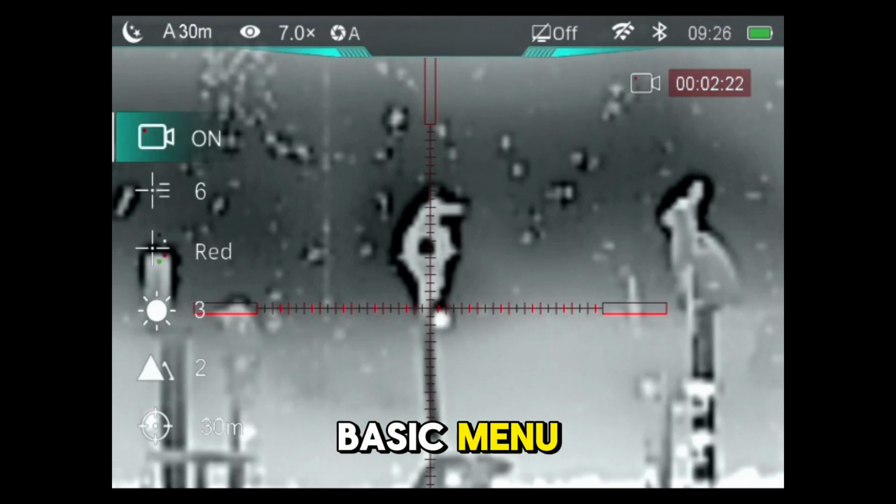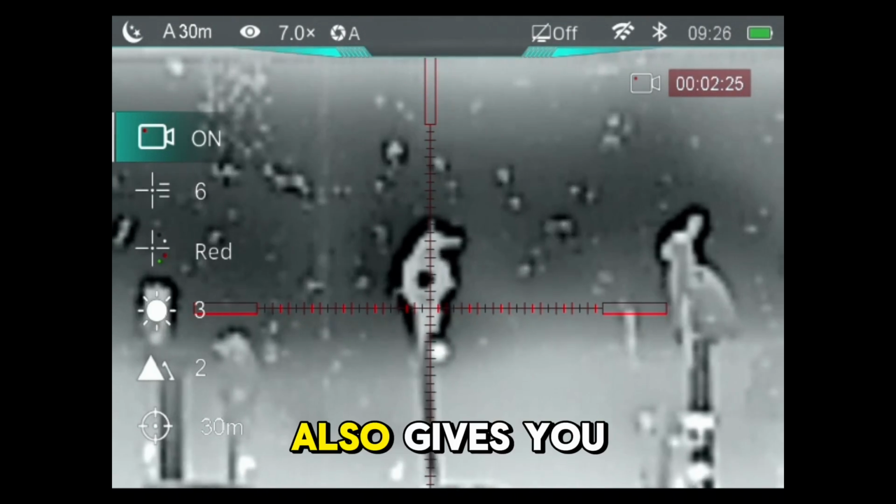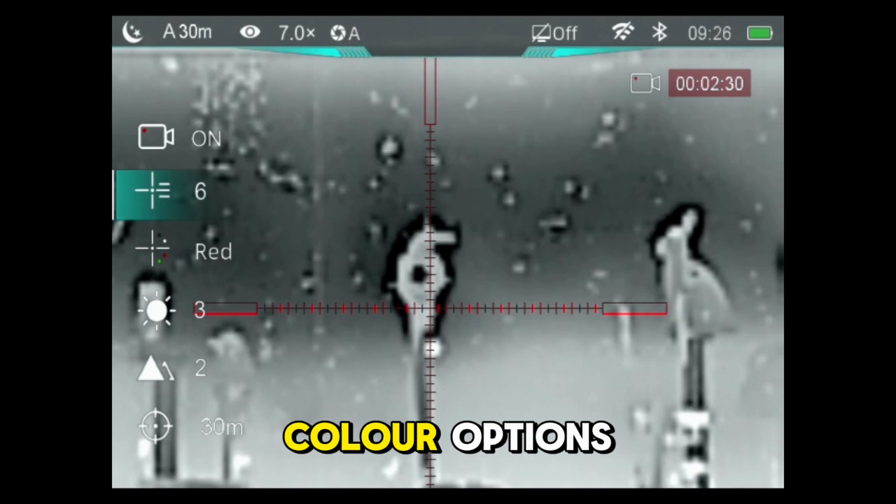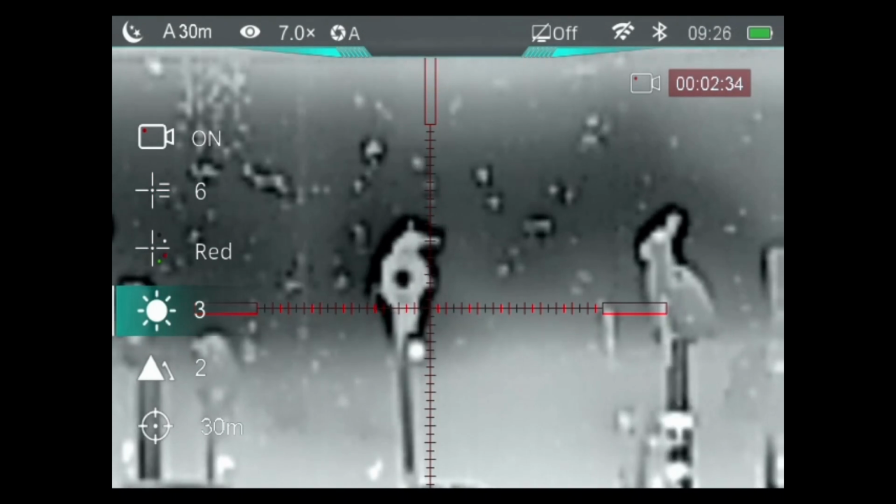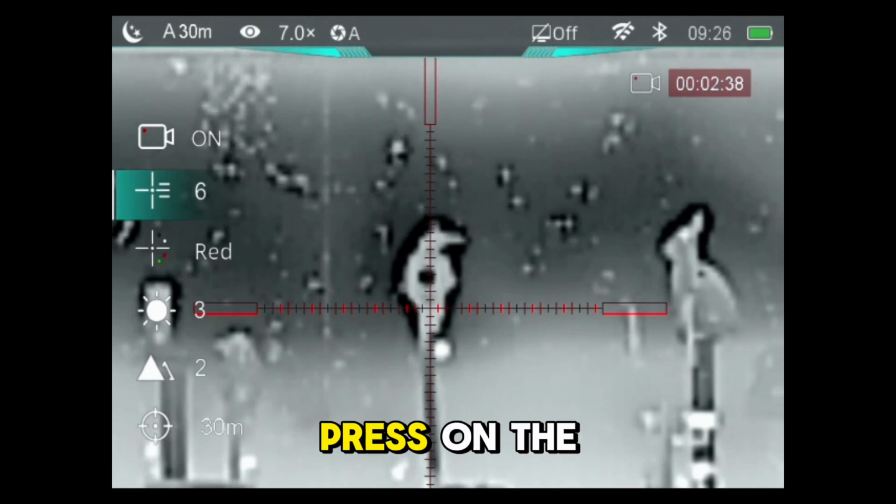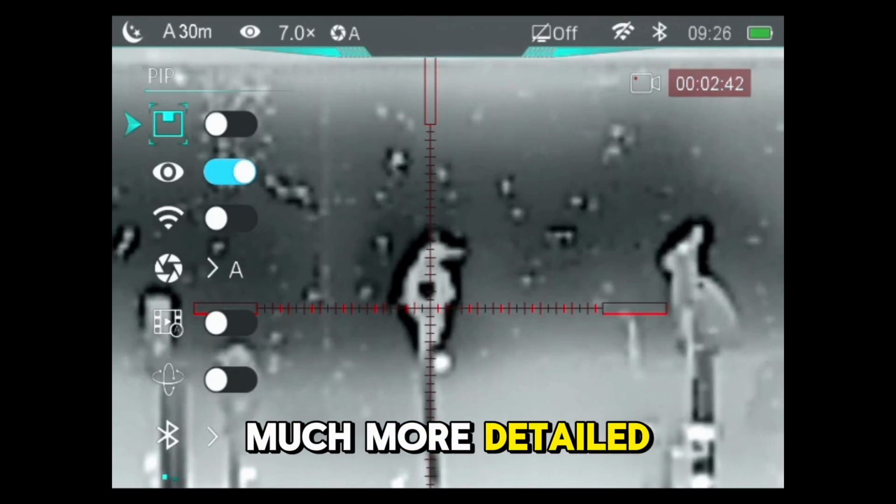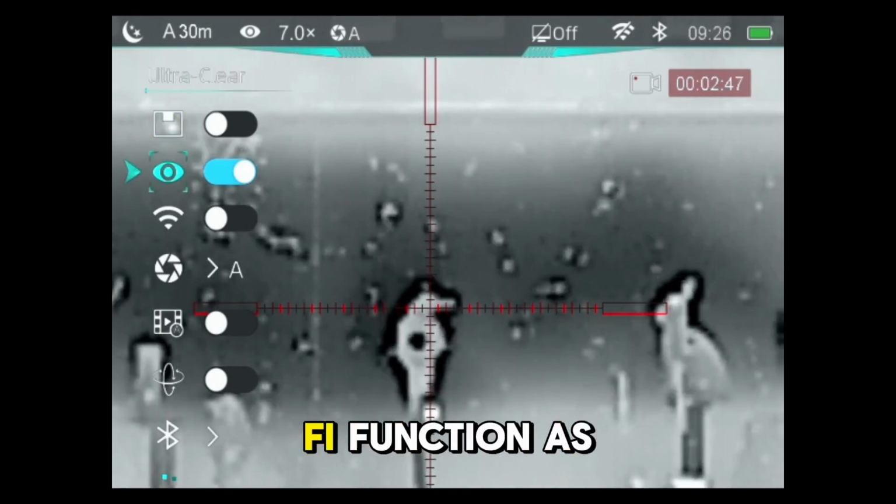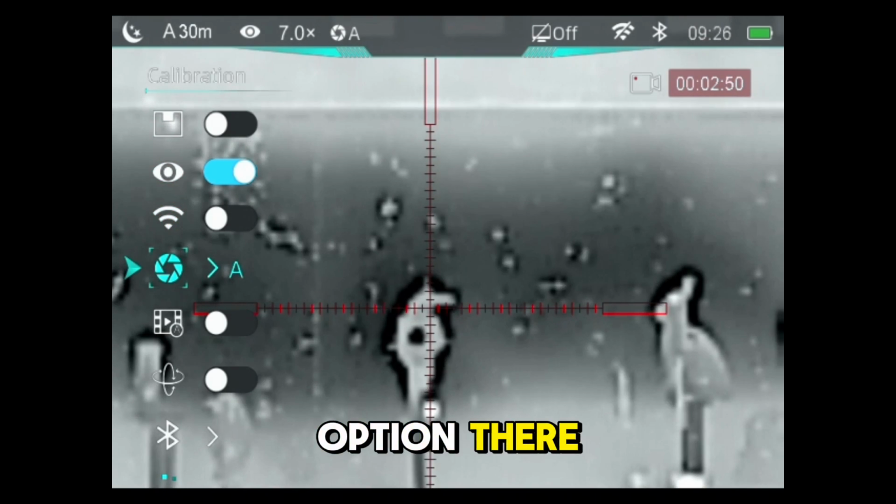Let me show you the menus up. Like a basic menu which gives you your recording facility, also gives you reticle options, colour options, brightness and what have you. And then with a long press on this top turret you get a much more detailed menu, which gives you lots of options here. There's a Wi-Fi function as well, there's a calibration option there.